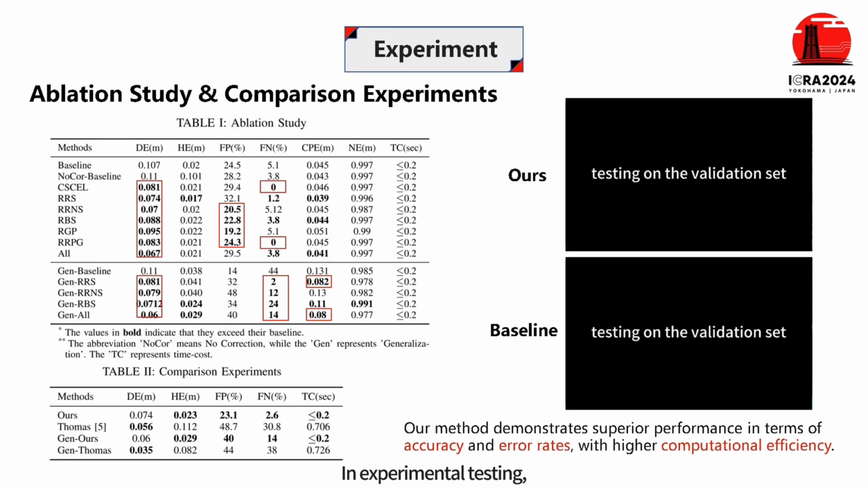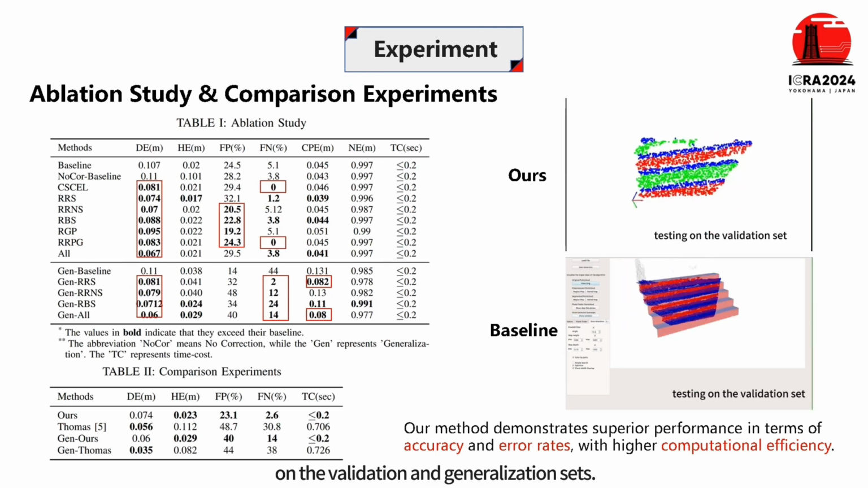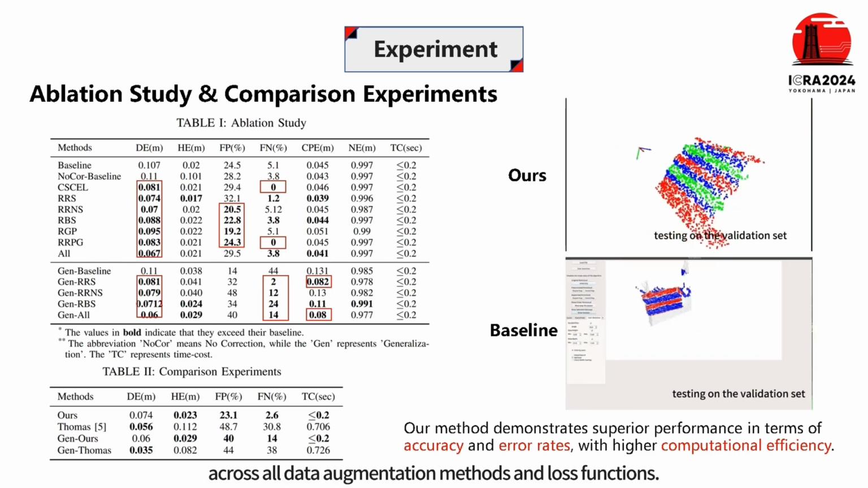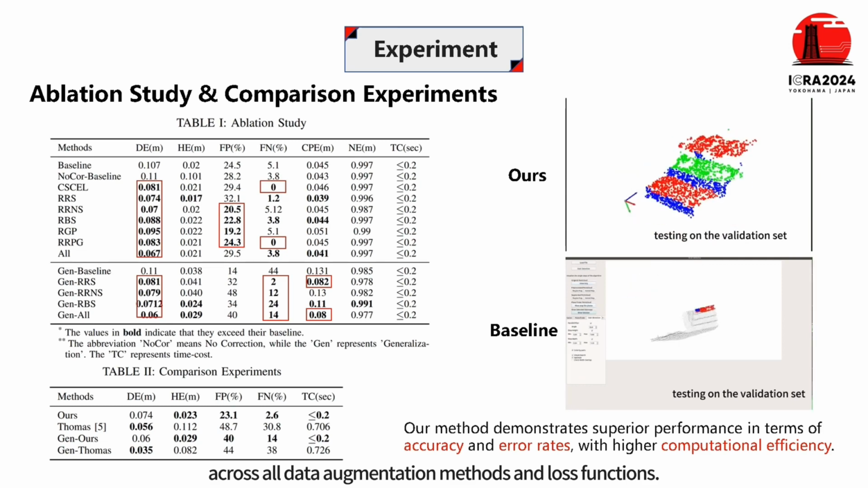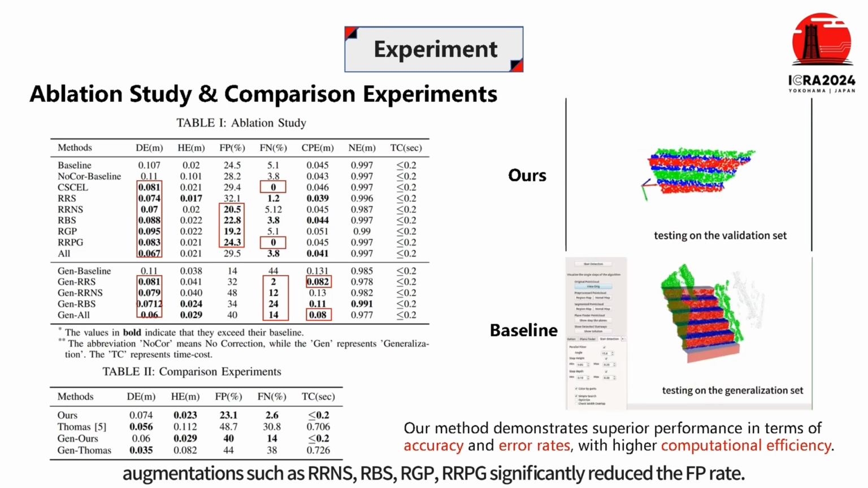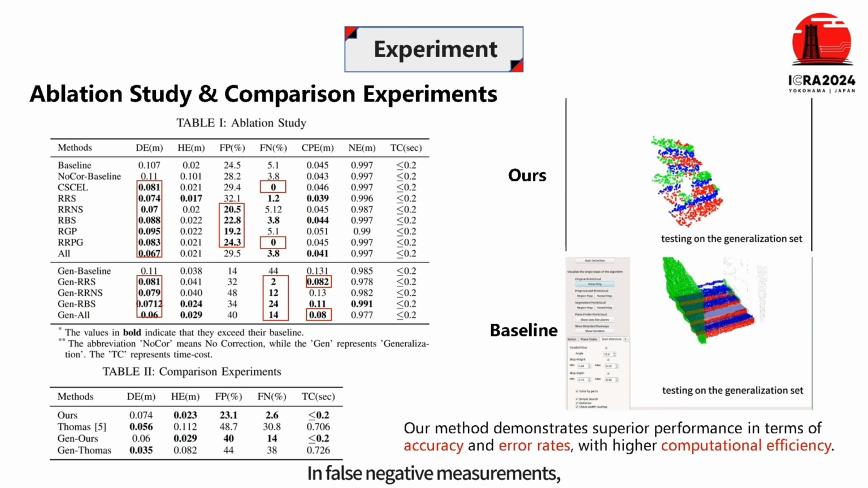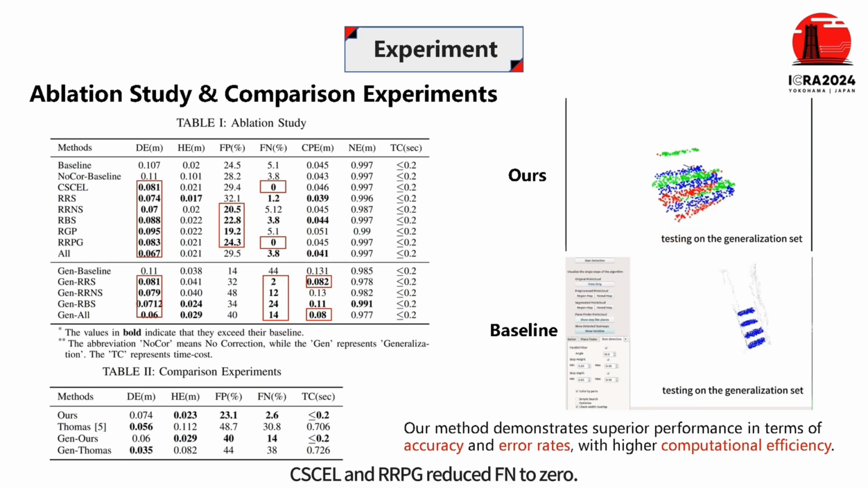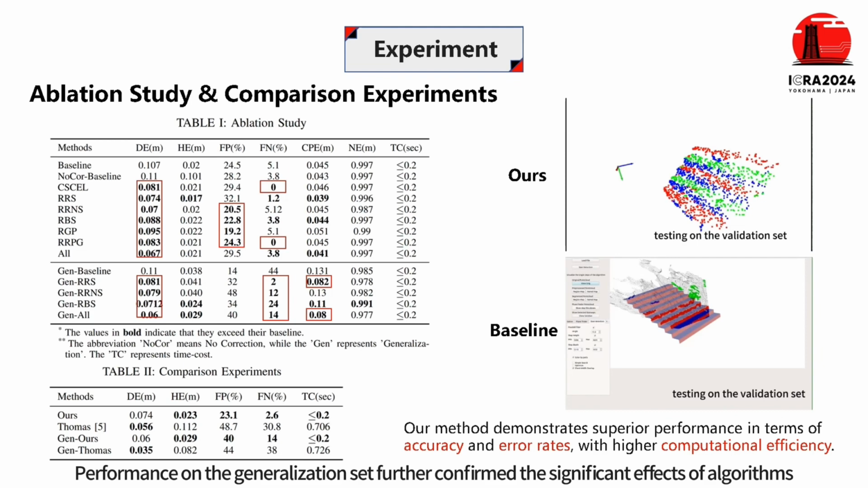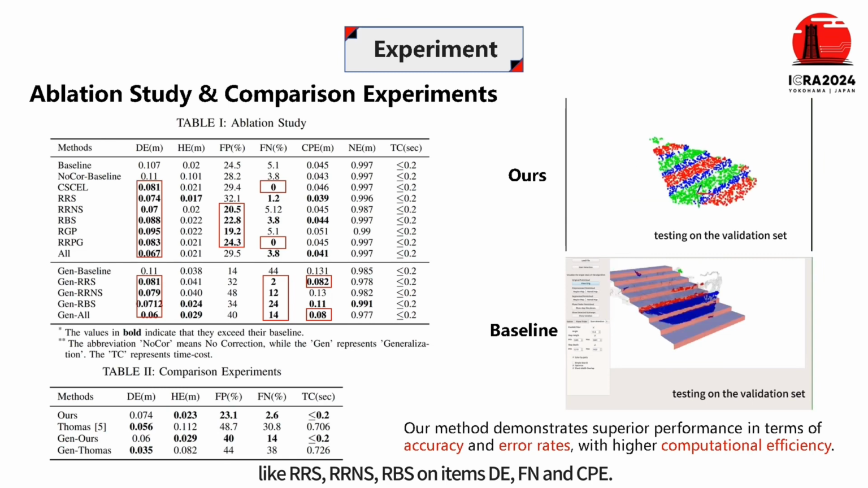In experimental testing, we measured the actual effects of the data augmentations and the loss function on the validation and generalization sets. The DE measurements indicated a significant improvement across all data augmentation methods and loss functions. In false positive measurements, augmentations such as RRNS, RBS, RGP, RRPG significantly reduced the FP rate. In false negative measurements, CSCE loss and RRPG reduced FN to 0.